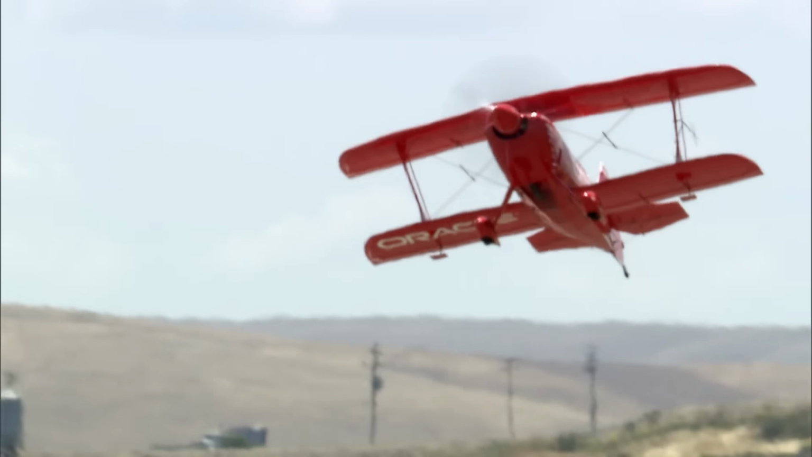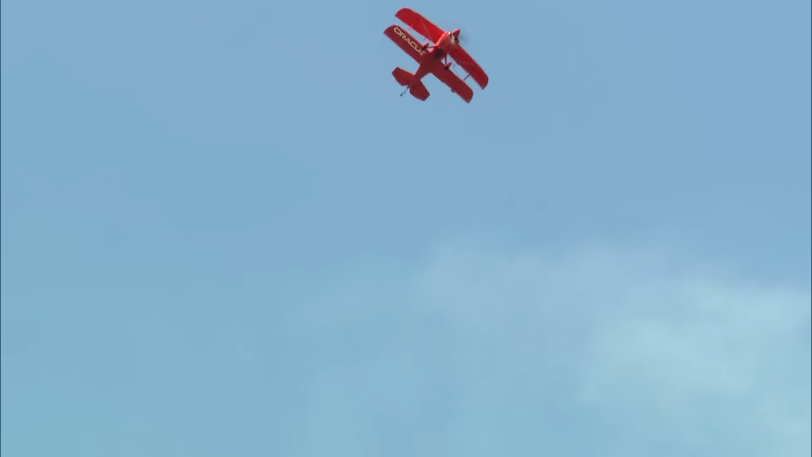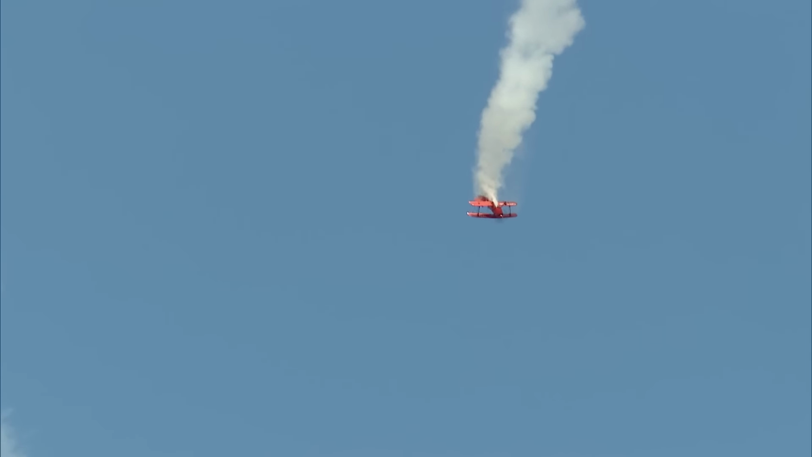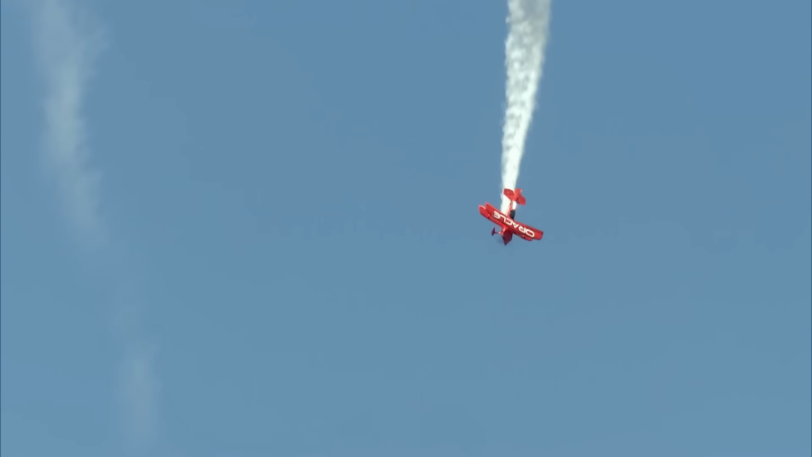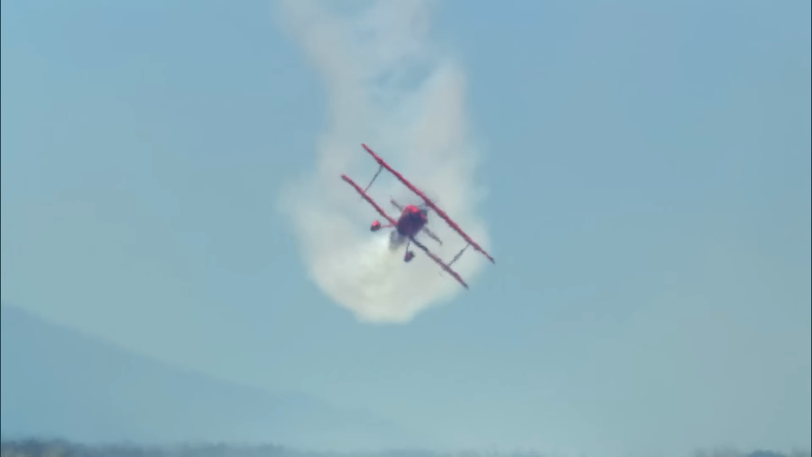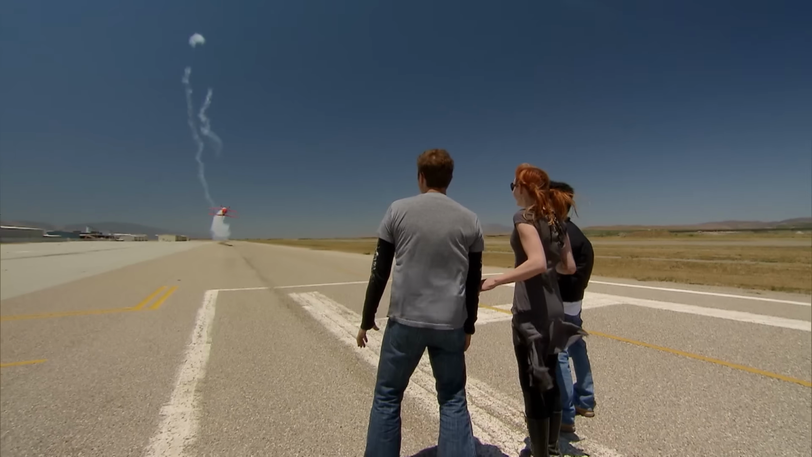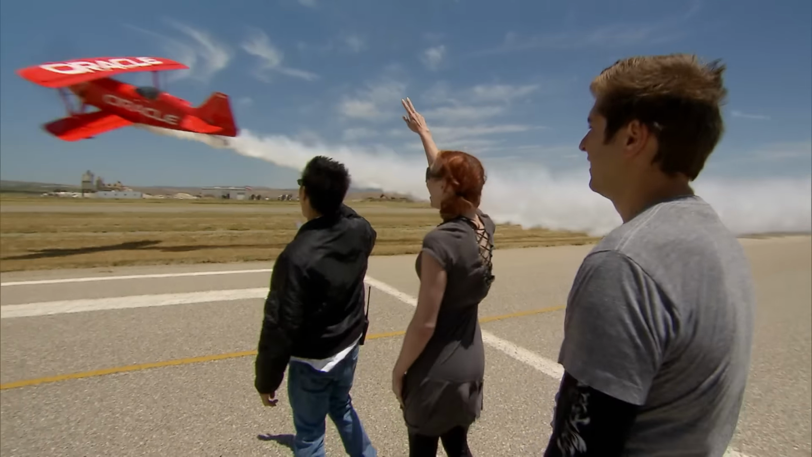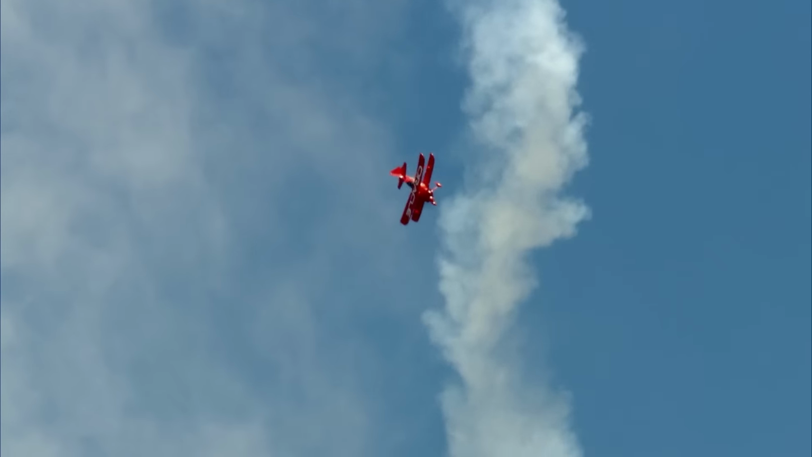We just watched Sean go up in the air and do a few maneuvers that he's gonna do while I'm inside the plane. He's spinning towards the earth upside down. And I have to tell you, I've looked at the numbers, done the calculations, and I've come to the conclusion that I don't want to do this anymore. Dude, he's coming straight at us! Ah! What the? Oh my God, this guy is nuts. And I'm trusting my life in his hands? What if he passes out? I mean, what if this is his day to go?